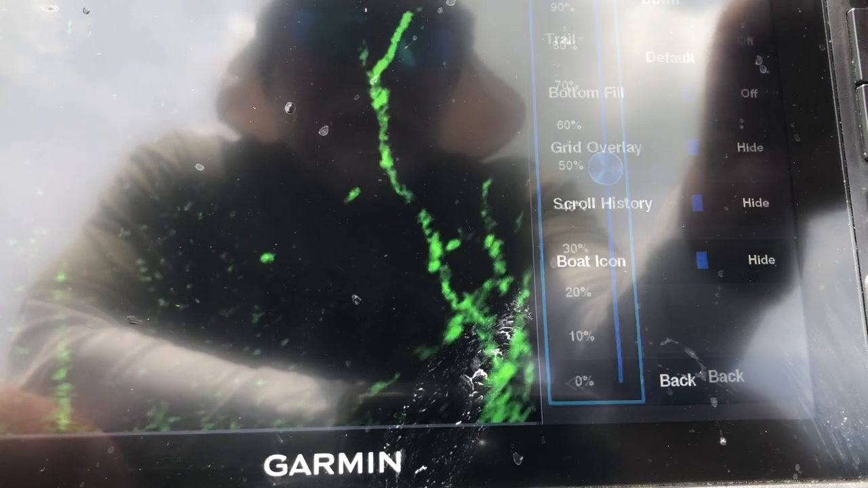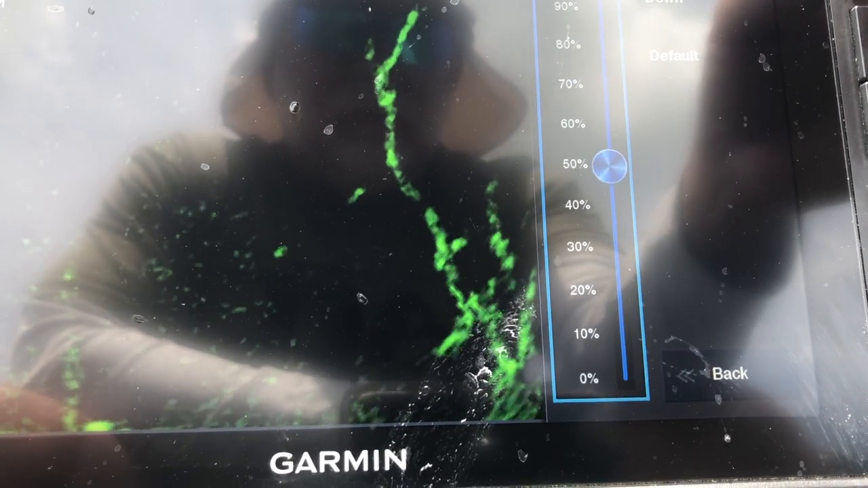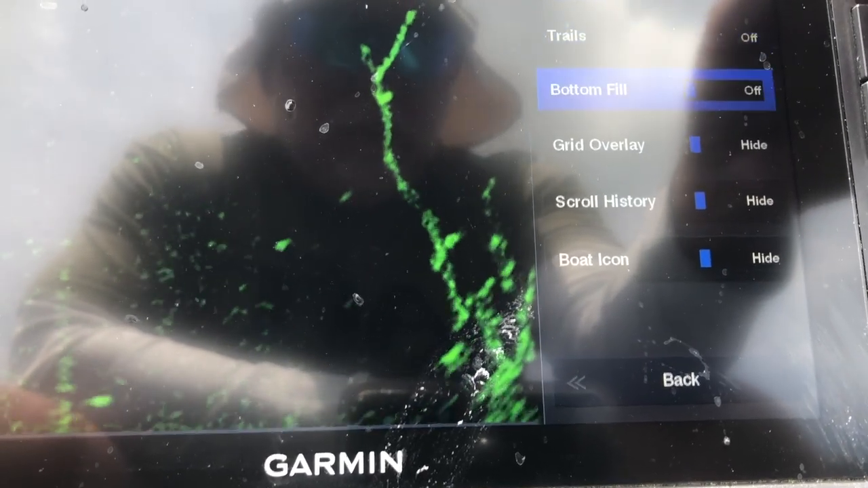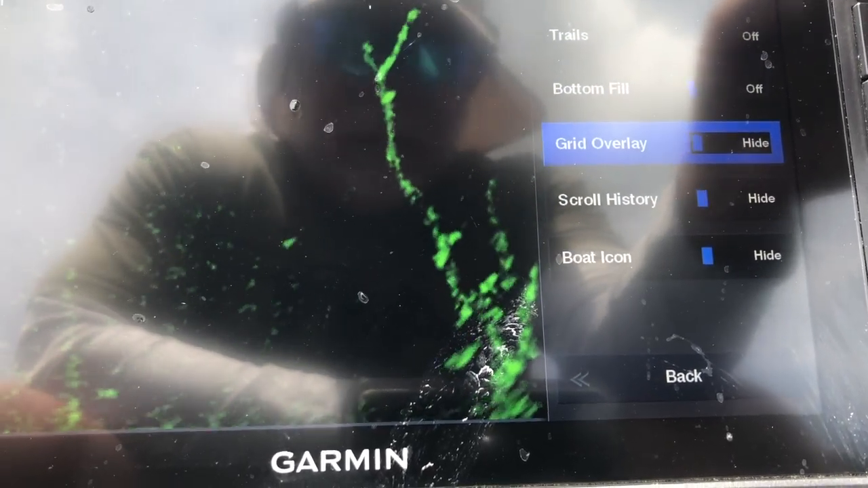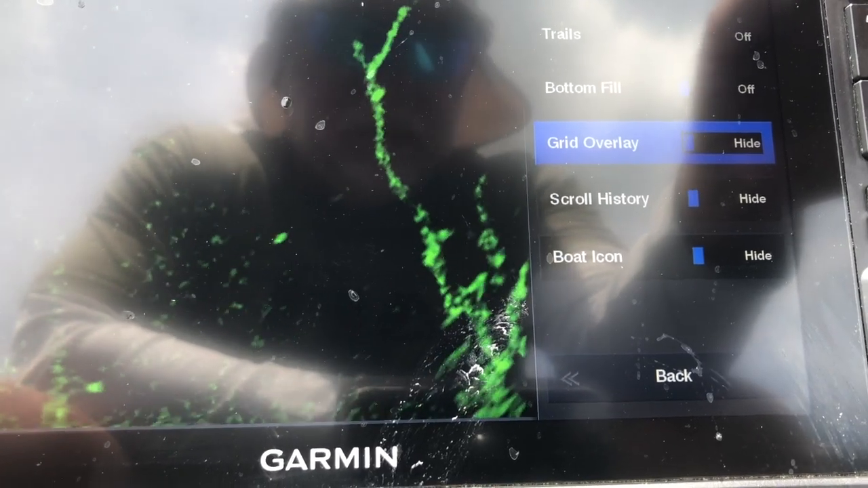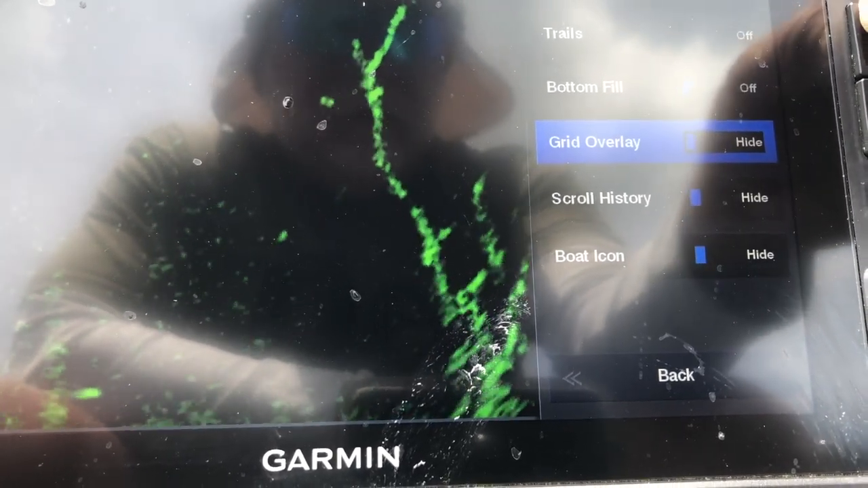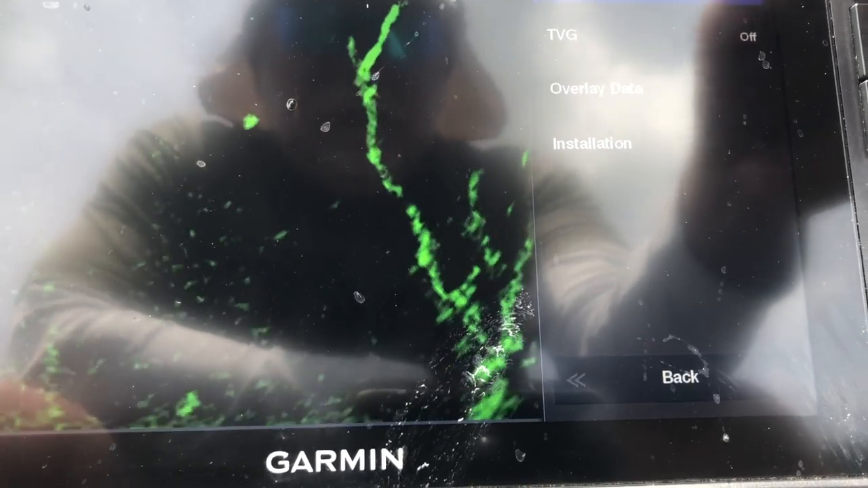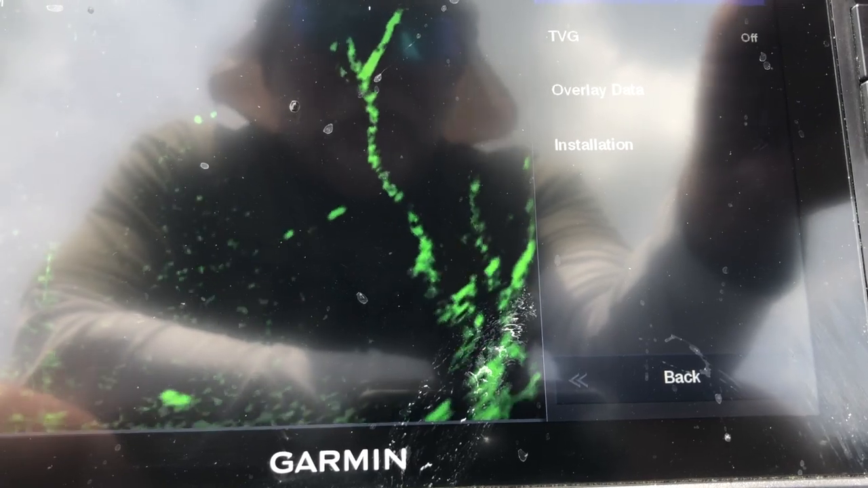Color gain, I've just got that to default. I think that was the factory setting. Grid overlay, I take that out. I don't like that. Let's back up here. Noise reject, I've got it on medium.